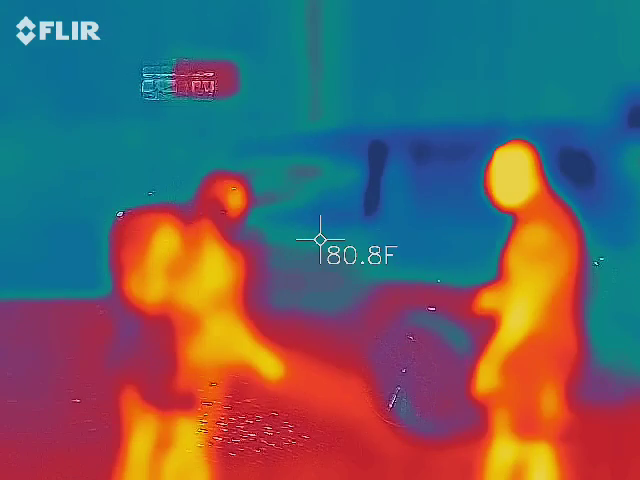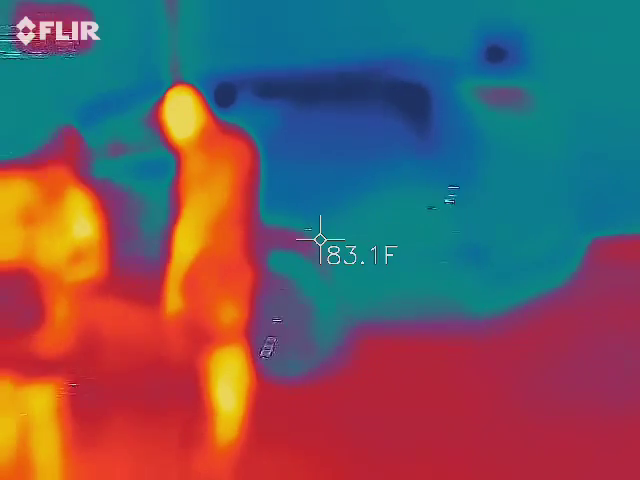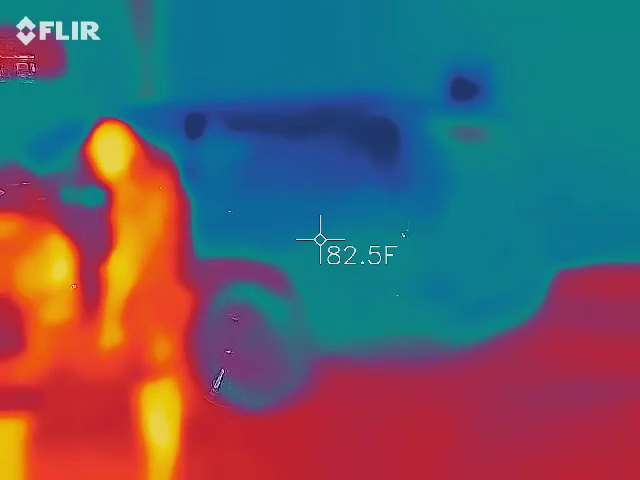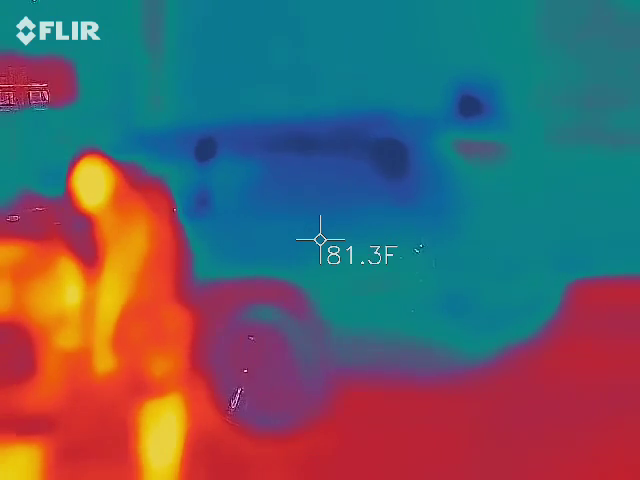So, just like I said in the beginning, you're looking for these blue areas. Like I try to keep a person in view, because that gives you a nice full spectrum reference. So again, it kind of makes everything fluctuate the way it needs to. So when something either grows colder or grows in heat even, is something that I want to capture.